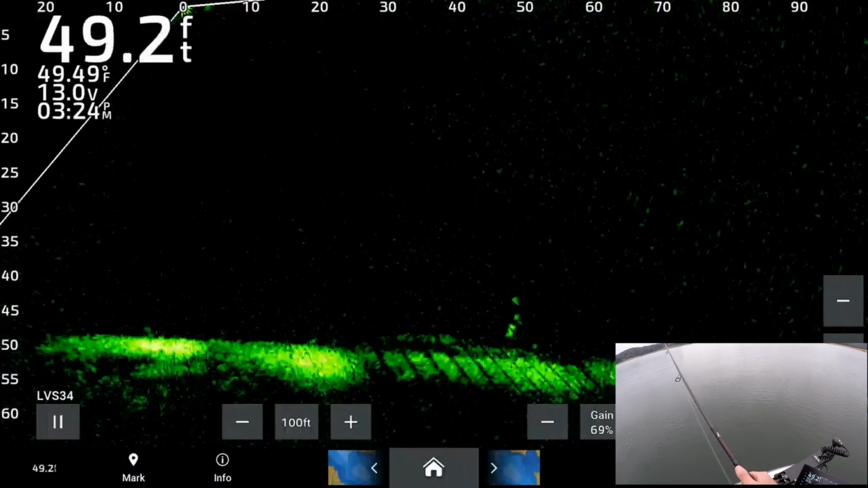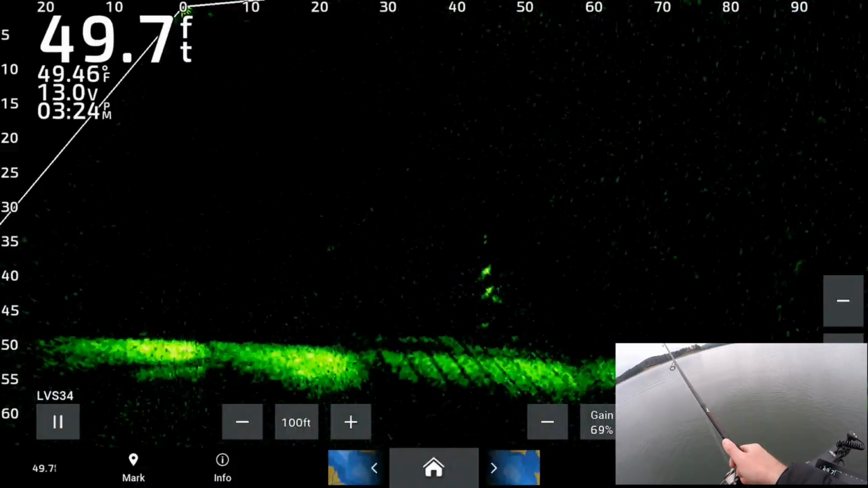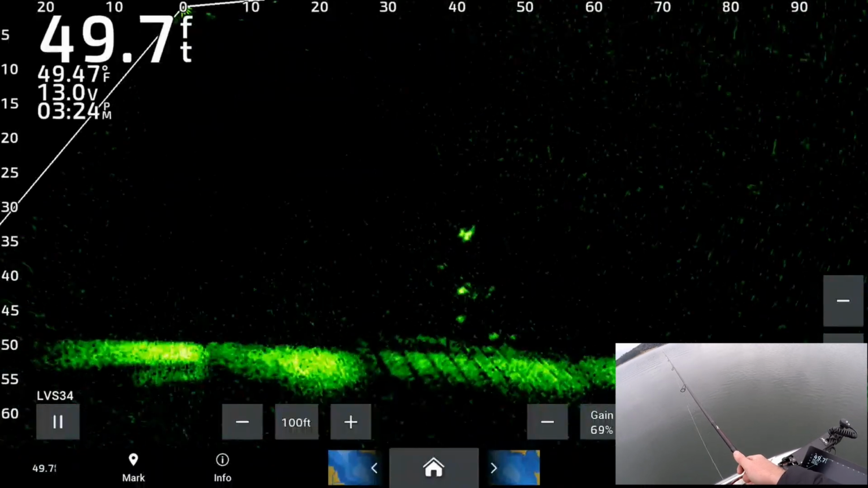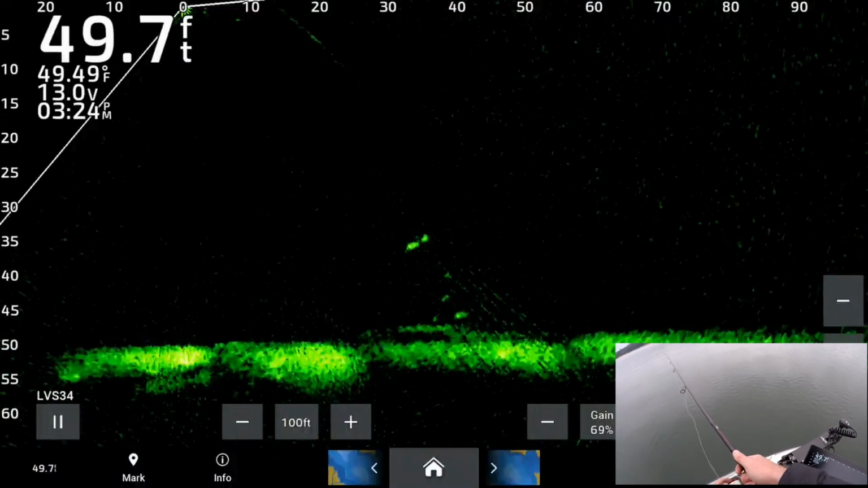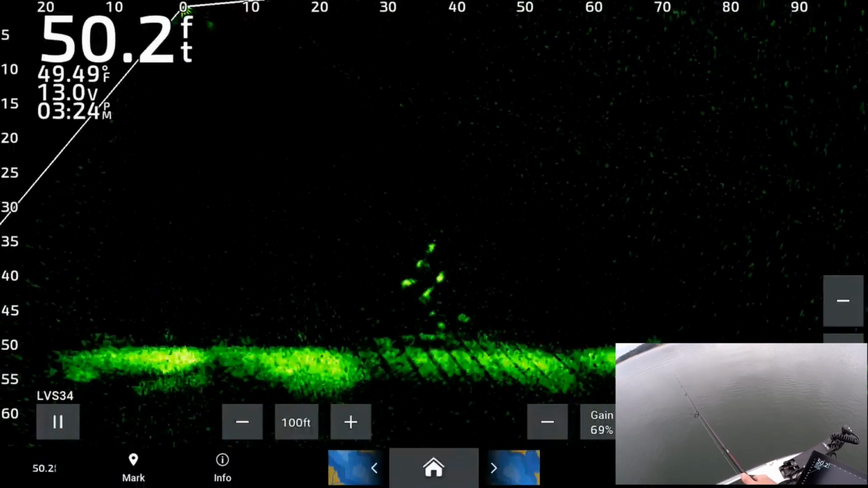Oh, missed it. Let's see if we can get it. Come on, bite it. Just drop it back to them and they'll come up to it usually.